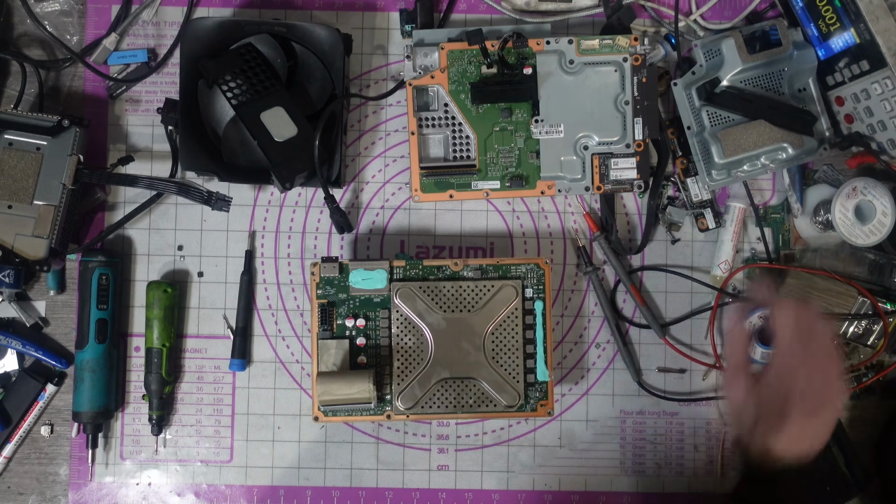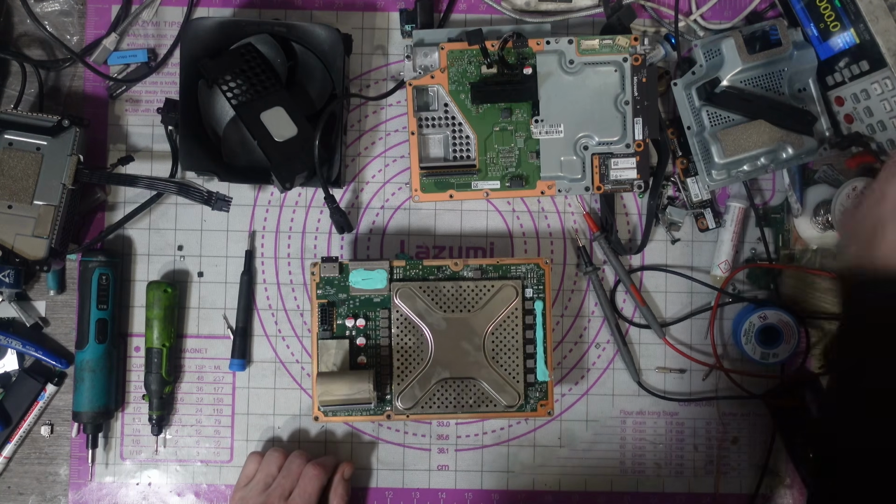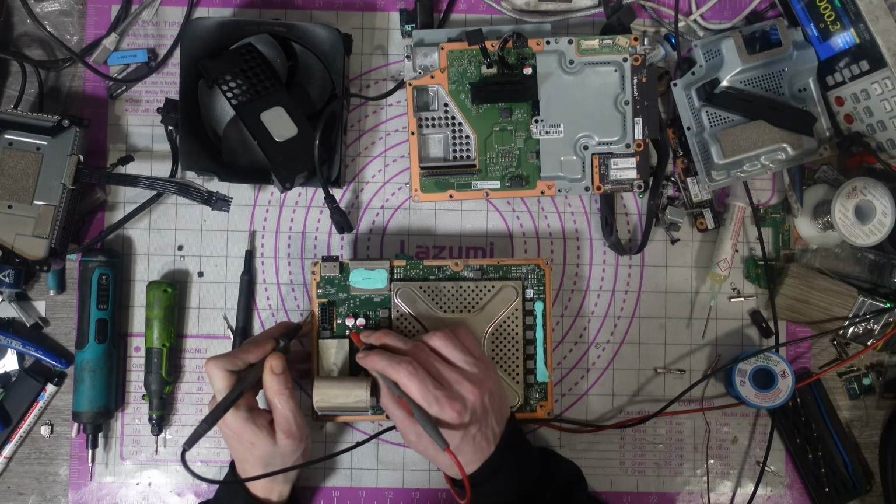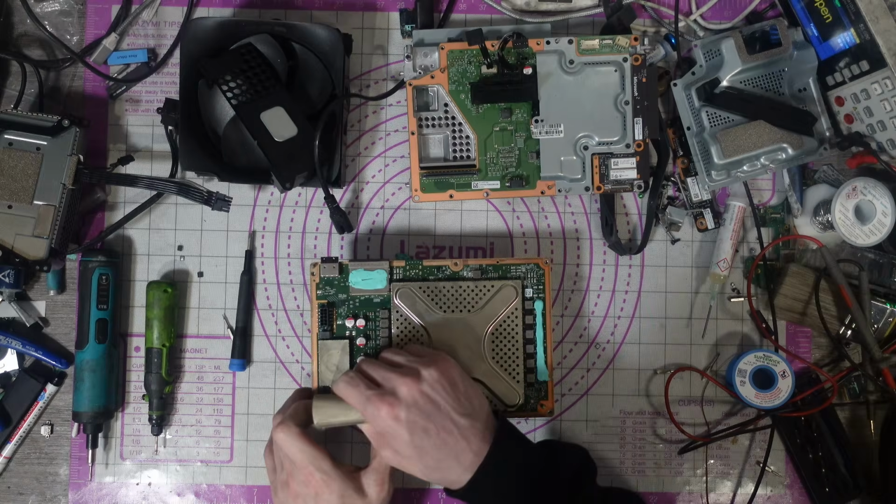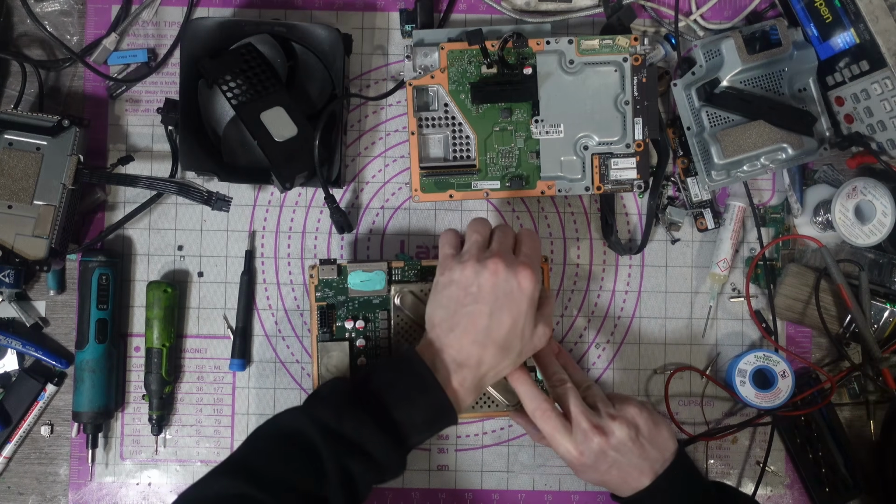Next would be to check the APU board for shorts. So we want to check on the 12 volt rail. So we'll pop one probe on ground, the other probe here. Yeah, short to ground. So it looks like we either have more internal layers shorted or another MOSFET has failed. One of the two.